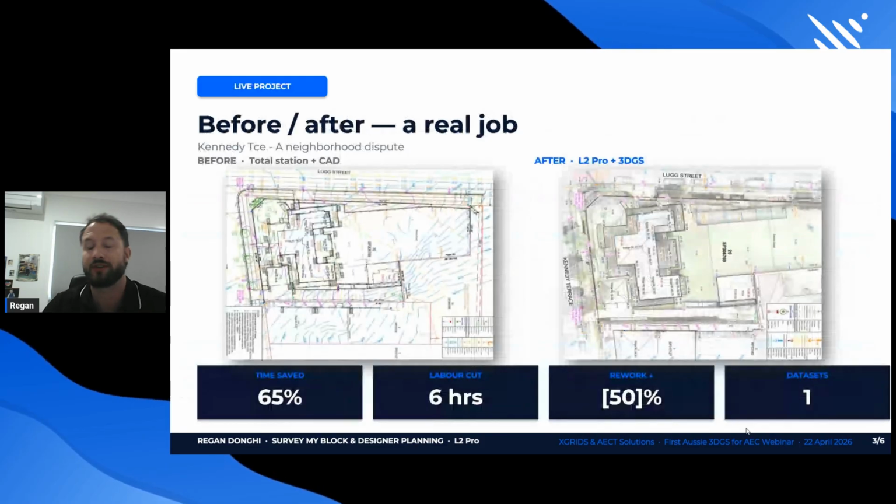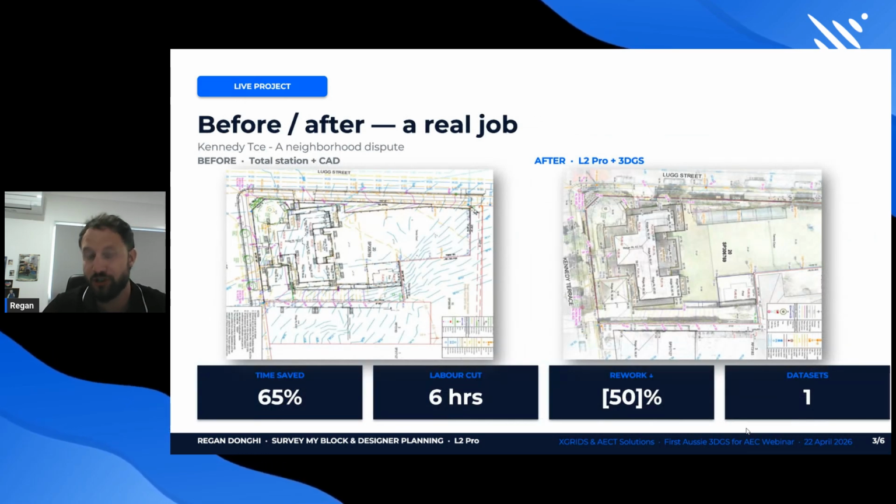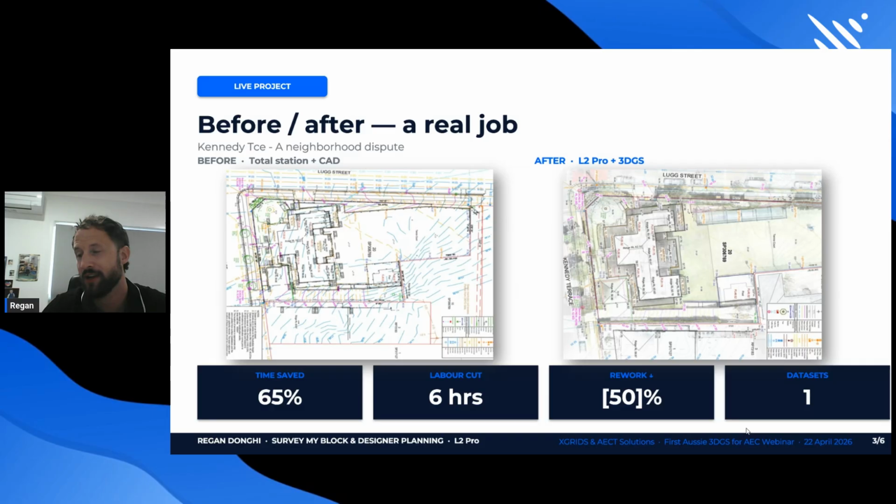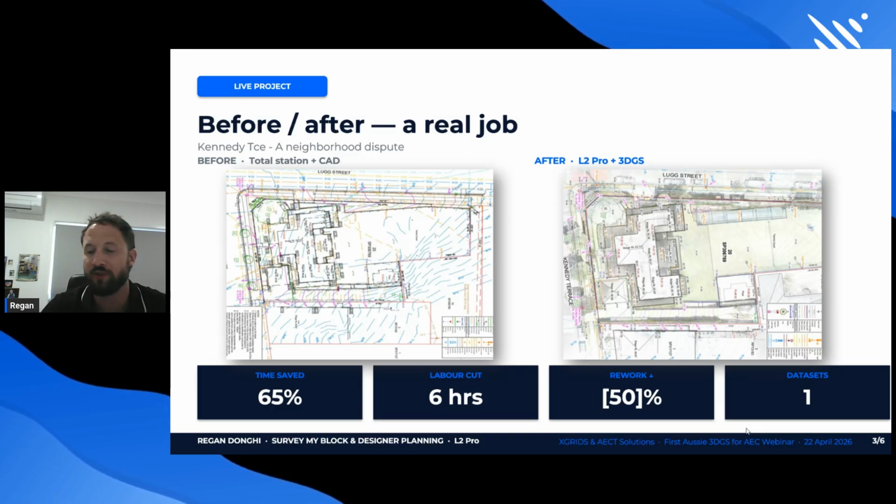So this next slide will speak to a particular job that we had surveyed traditionally. It was a decision at the time when we purchased the technology. We were still developing our own workflows just as well. And this particular site had a little bit of a dispute with the neighbour.